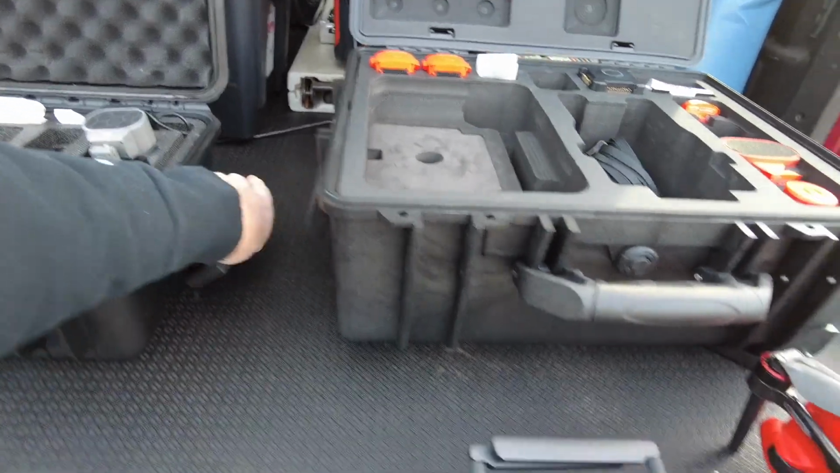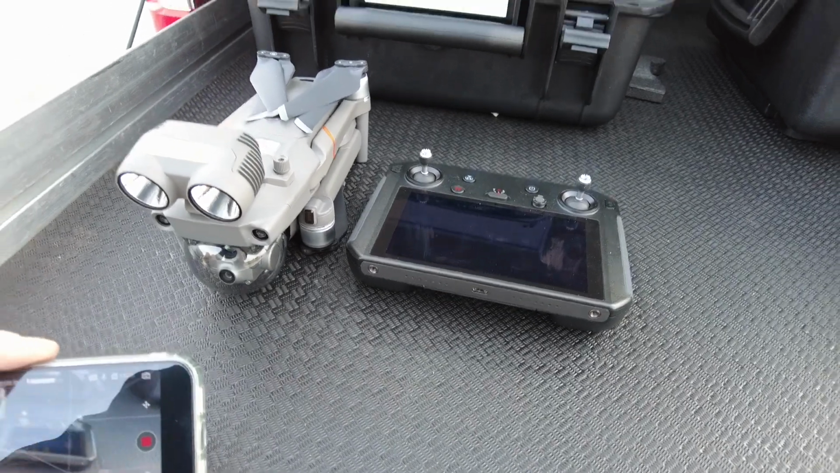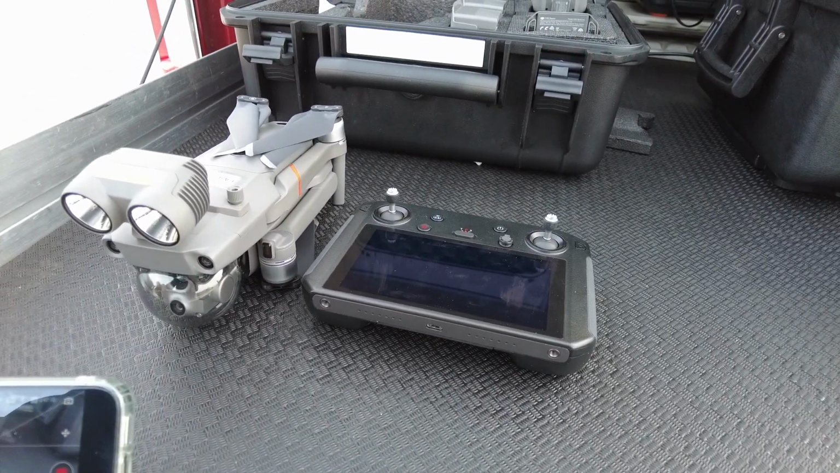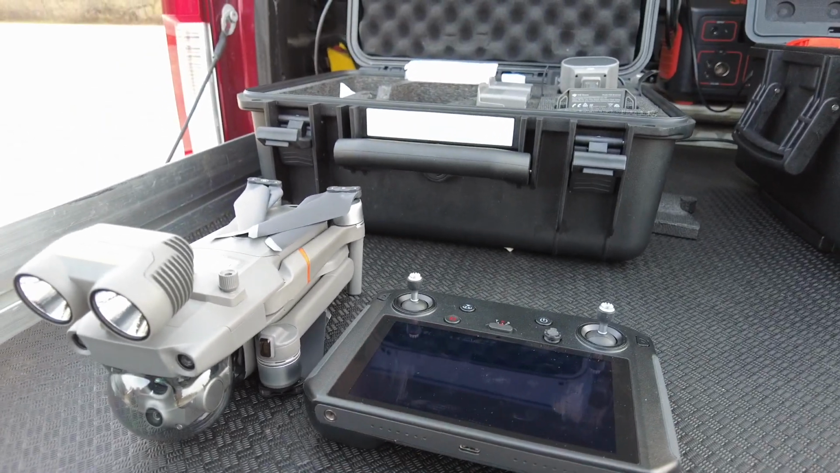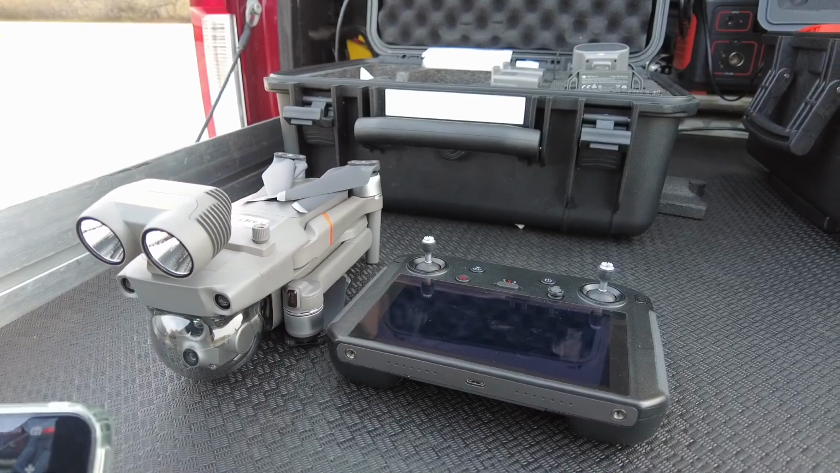So the things that make them similar is that they, of course, both have a smart controller. They both have the accessories, and they both have a similar resolution thermal imaging system. The optical camera also is very similar in its capabilities. However, they function just a little bit differently in the remote controller, which you'll see shortly.